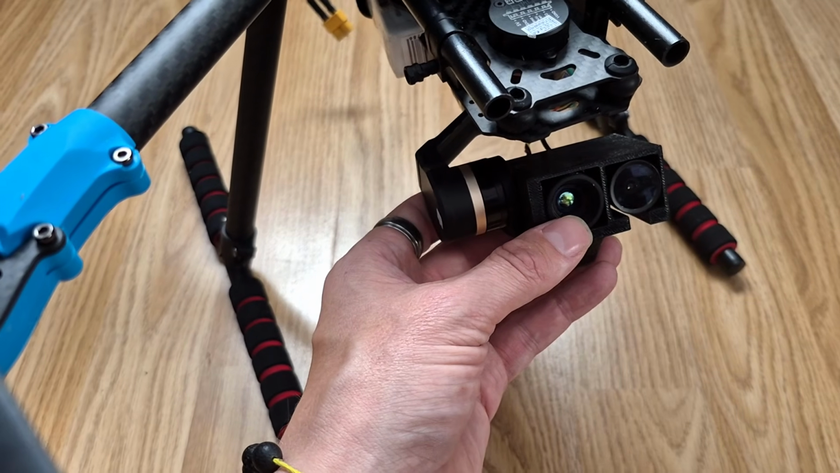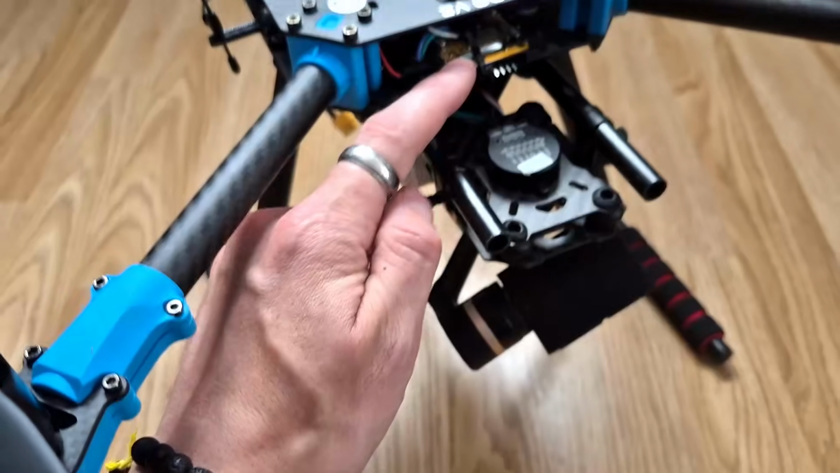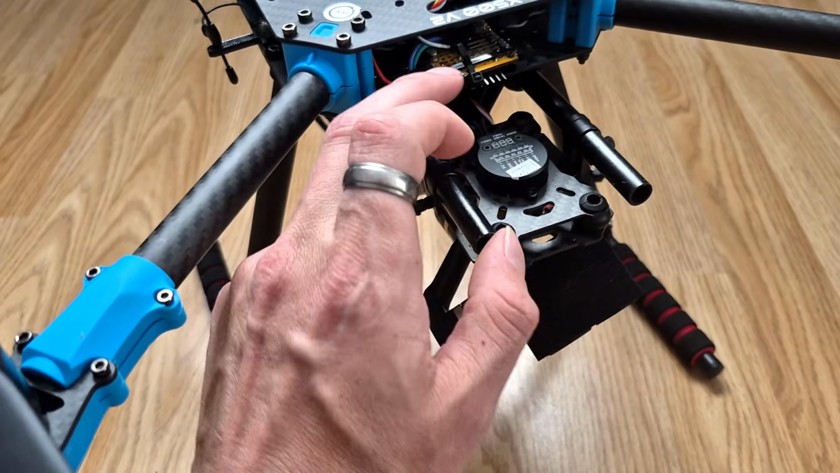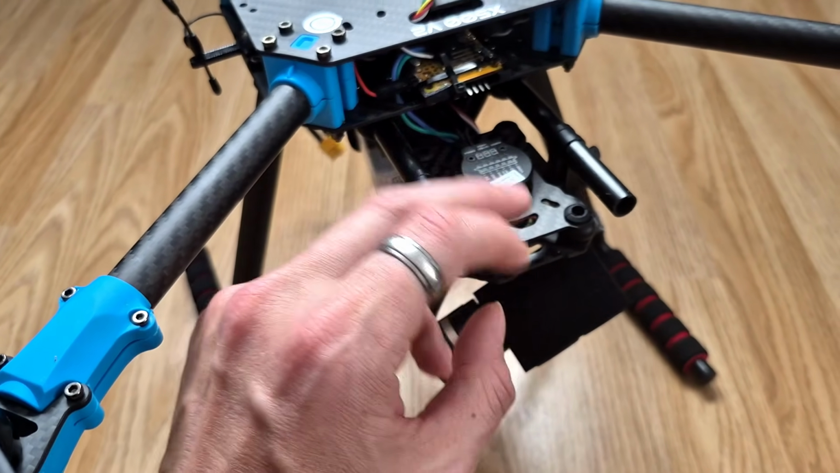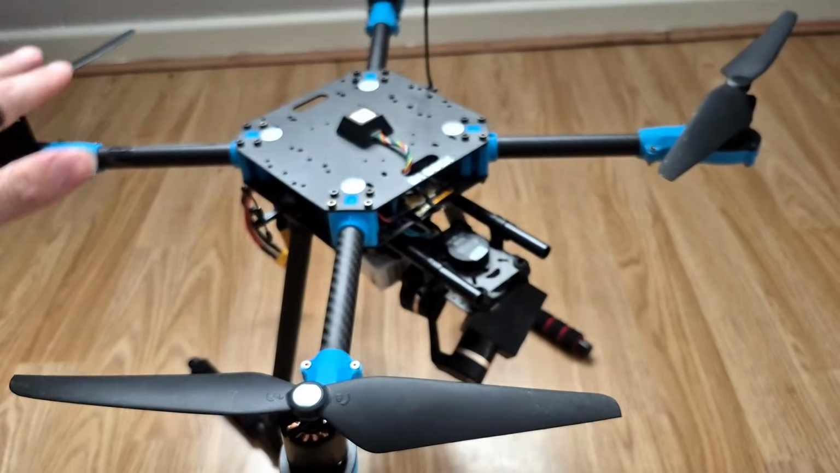However, it is capable of shooting in multiple different color modes, but you need a microcontroller like this to be able to interface with it so that you can then switch and change the settings. So yeah, that is an overview of the build.